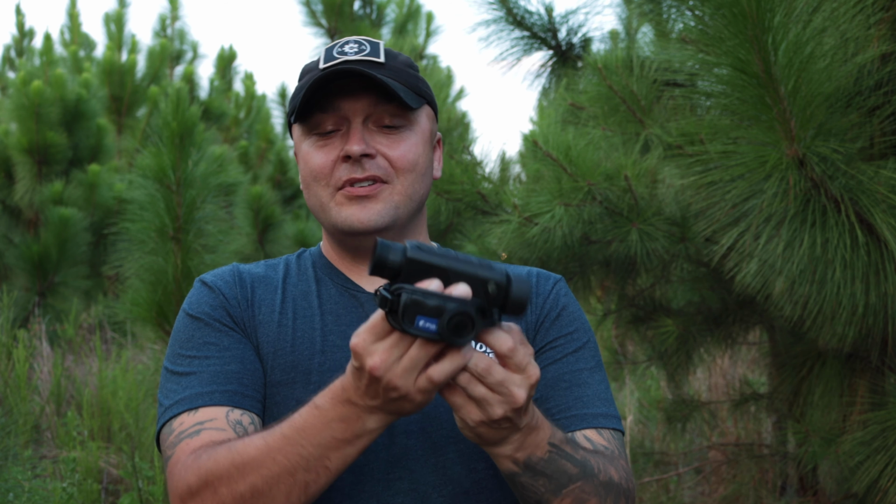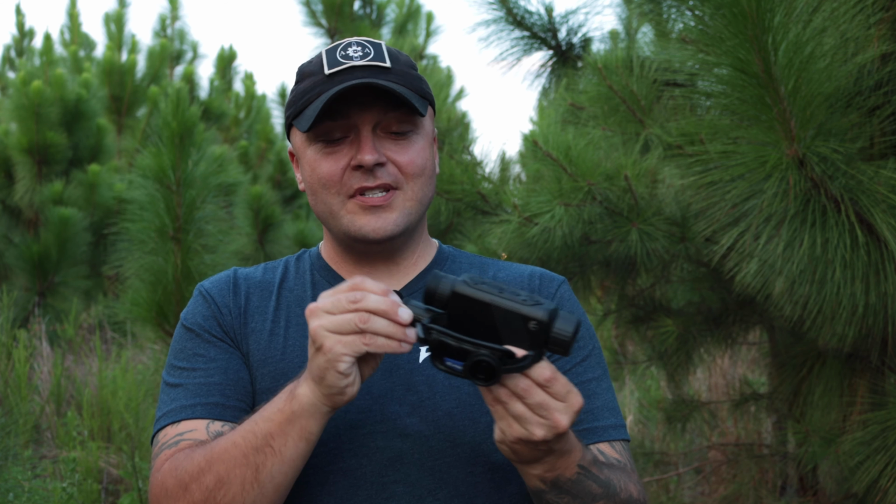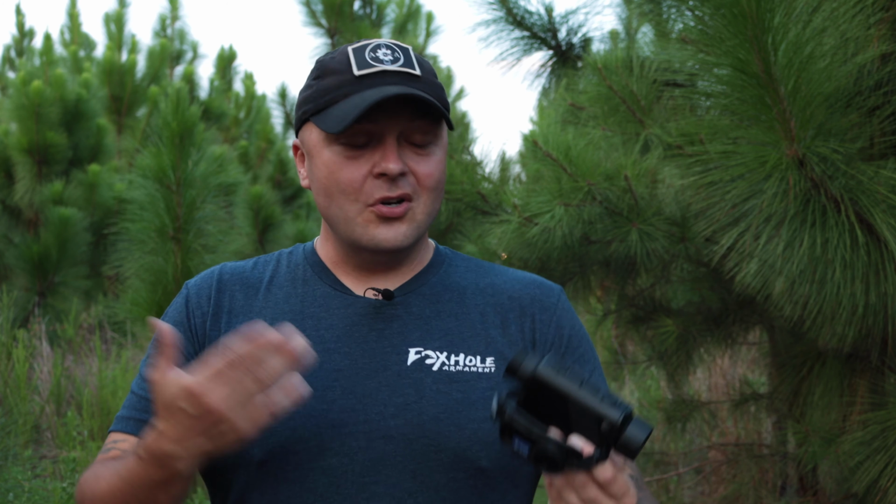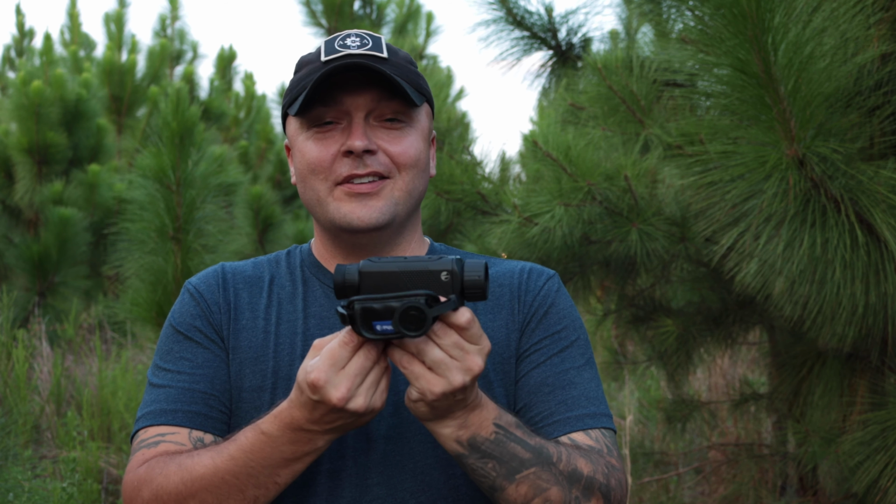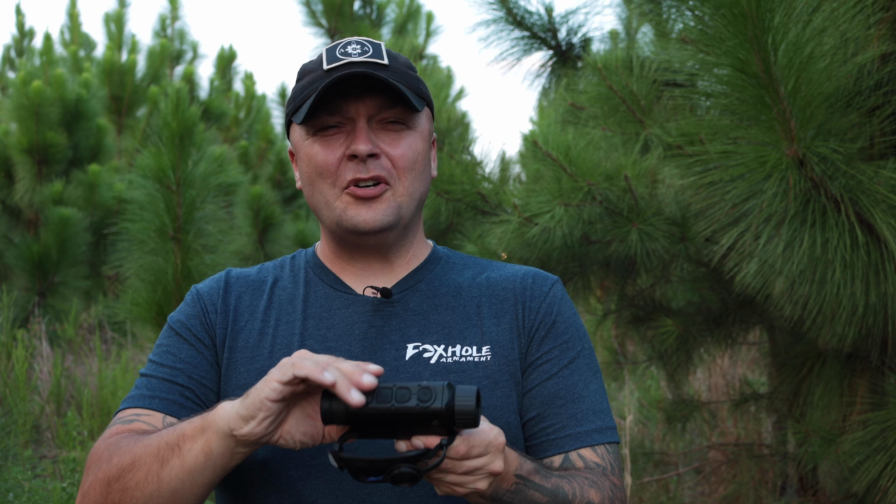That is one of my favorite things about this, is it's got removable batteries. A lot of these units have internal batteries, and if you want to carry some extra batteries with you because you are not somewhere where you have the ability to charge, that could be pretty important to you. So I love the option. The batteries are a little pricey, but anything for stuff like this is pricey. So I think they're about $100, maybe a little less, but I'll post a link to them on the website as well.